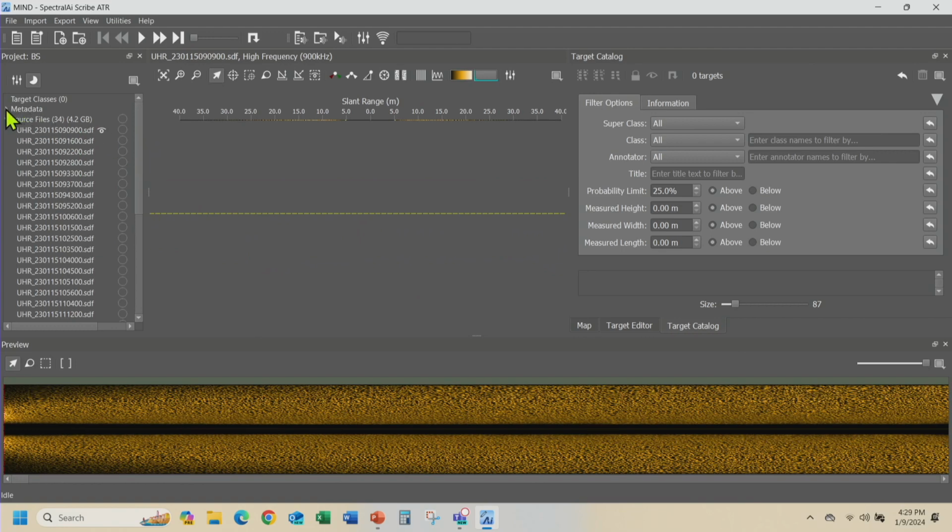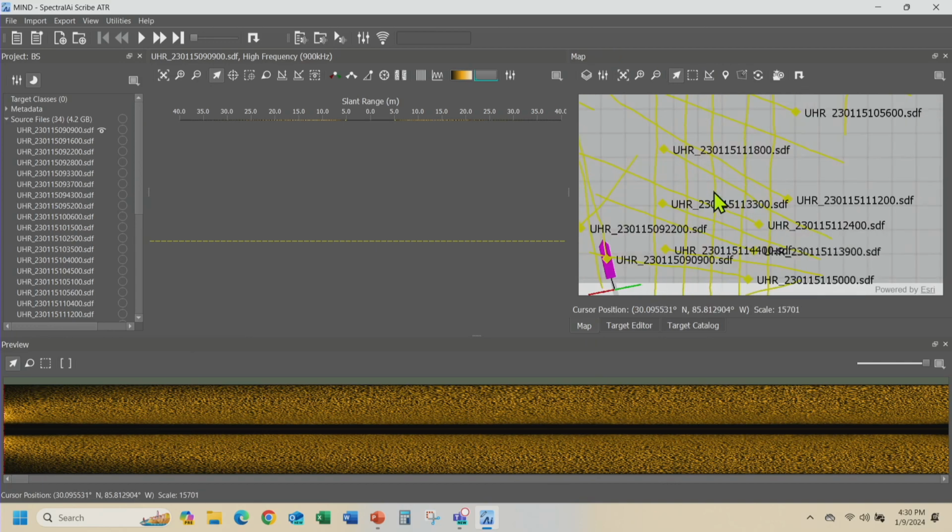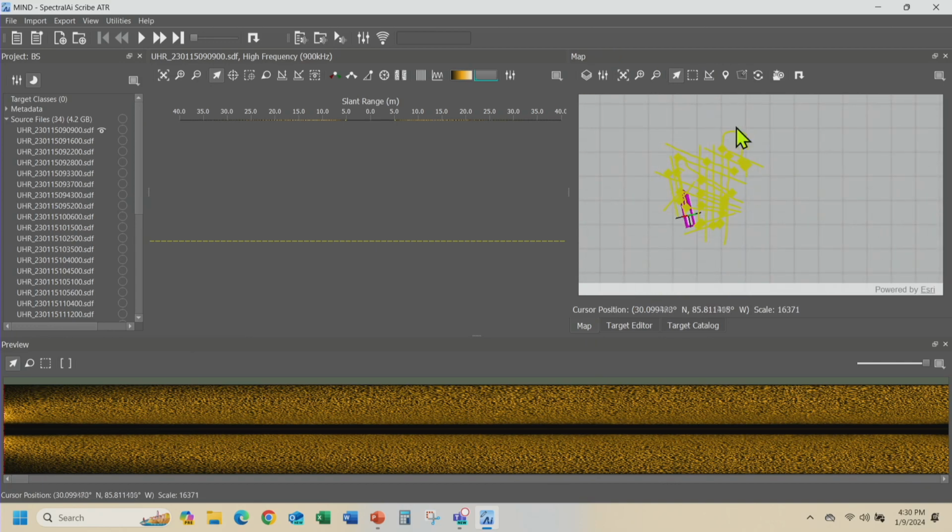So we can have a look at the metadata. And we find that our mission time was just under 4 hours. That's including turns. And about, call it 2 hours of data acquisition. So we've got 2 hours of data, and that loaded very quickly. We have a bunch of windows over here. We've got a map window, and you can see our vessel, and you can see those are the survey lines over there.